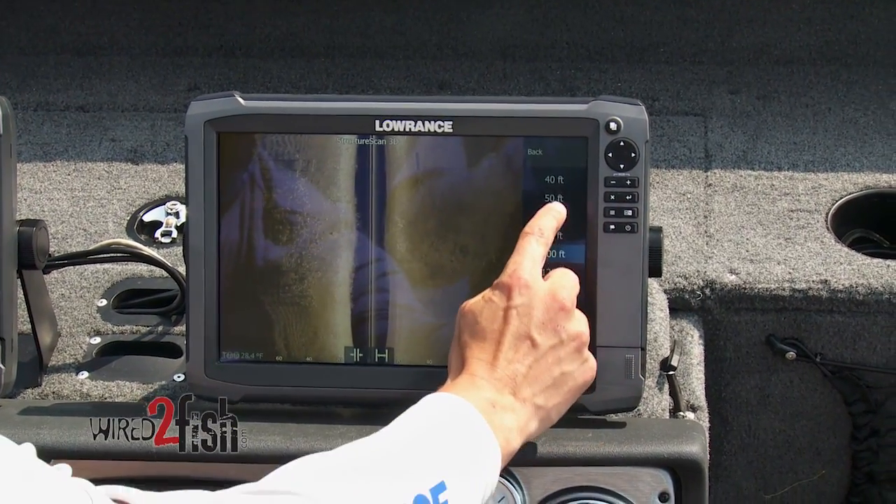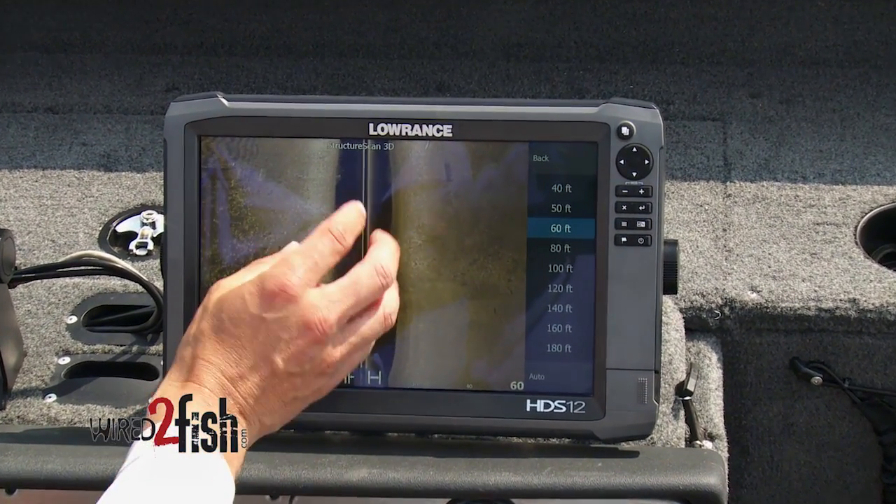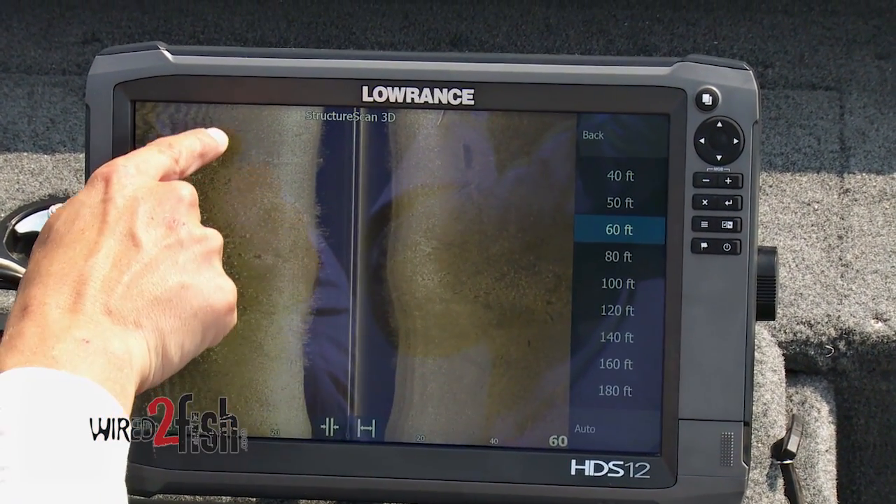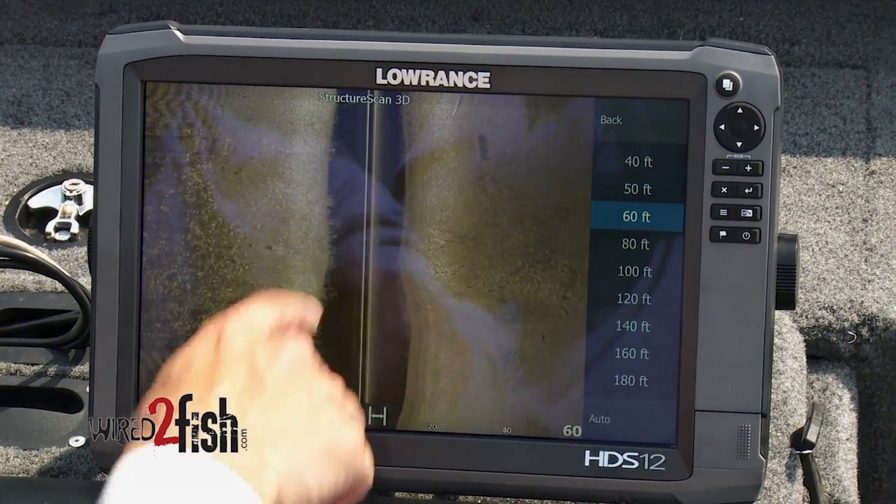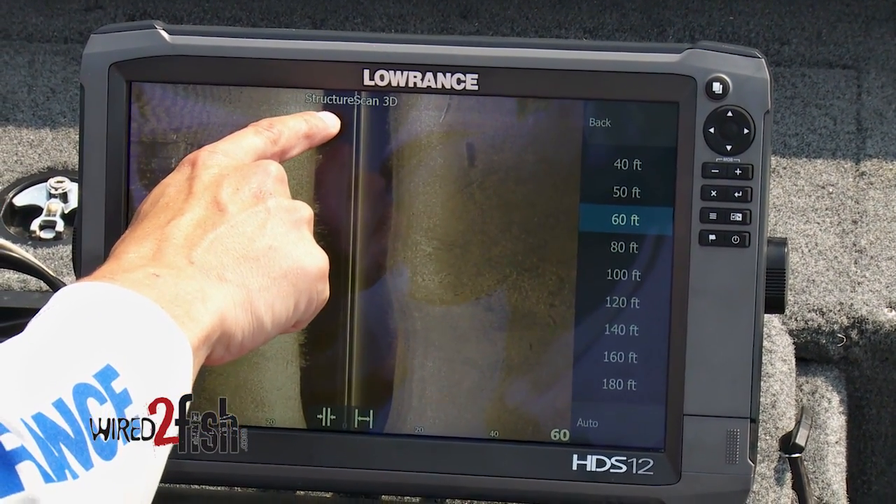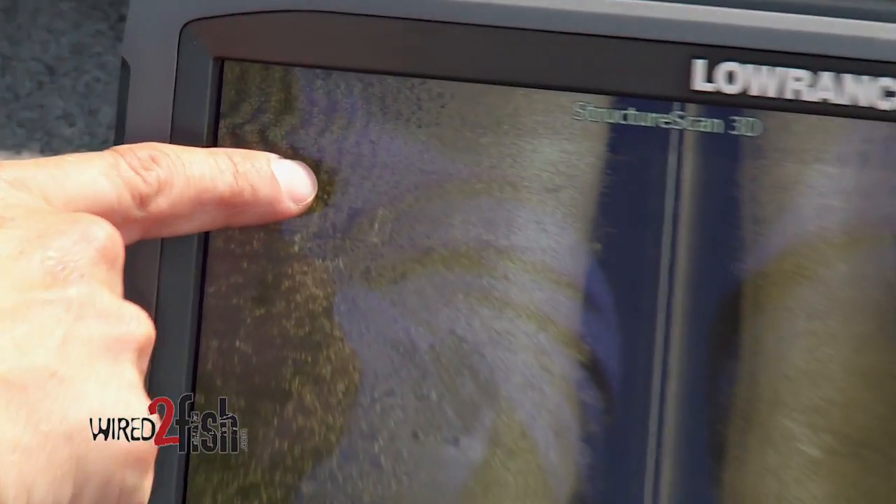So if I wanted to go to an even smaller range, say 60 feet, you'll see you get a zoom in effect, but also it's going to start scrolling faster, it's pinging faster. So right now it's going to enhance, we're seeing some weeds in the water column there, and you can see here even the ripples in the bank.